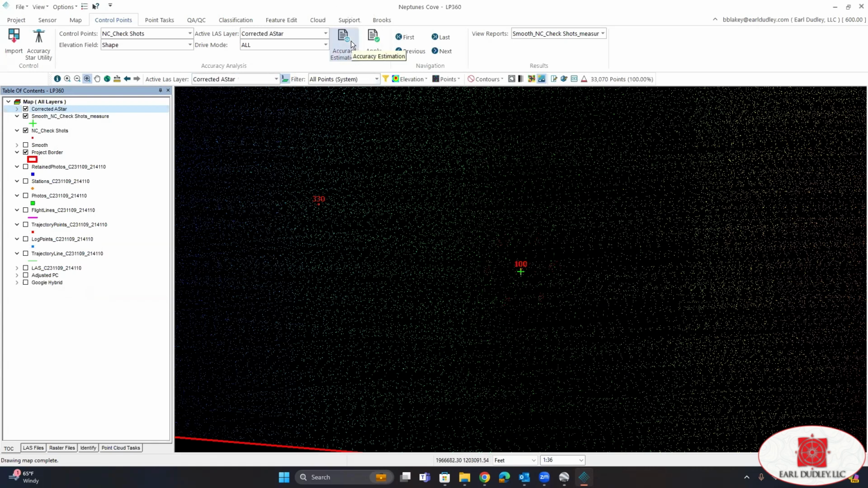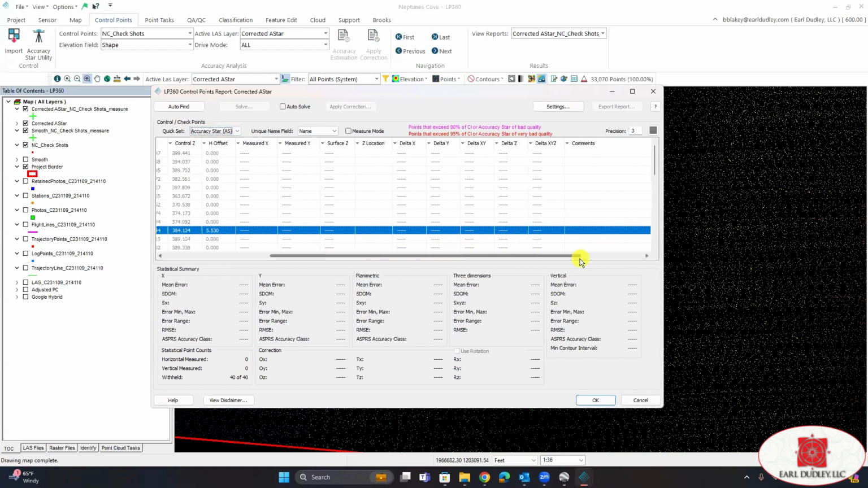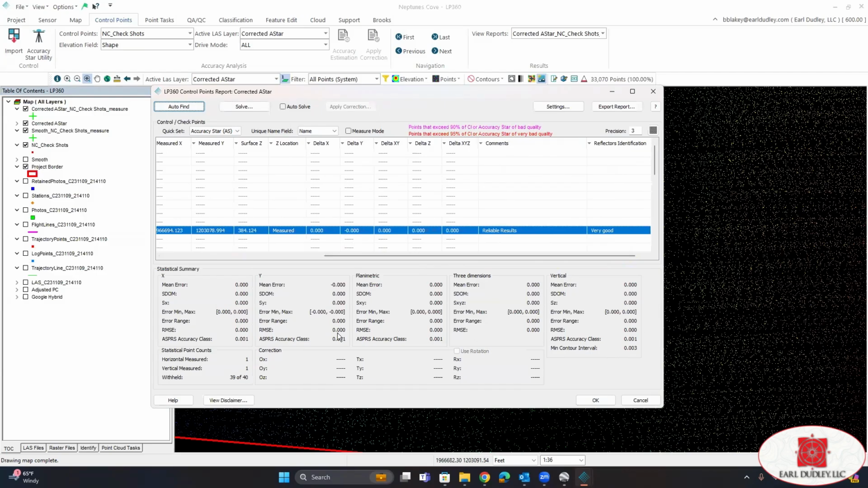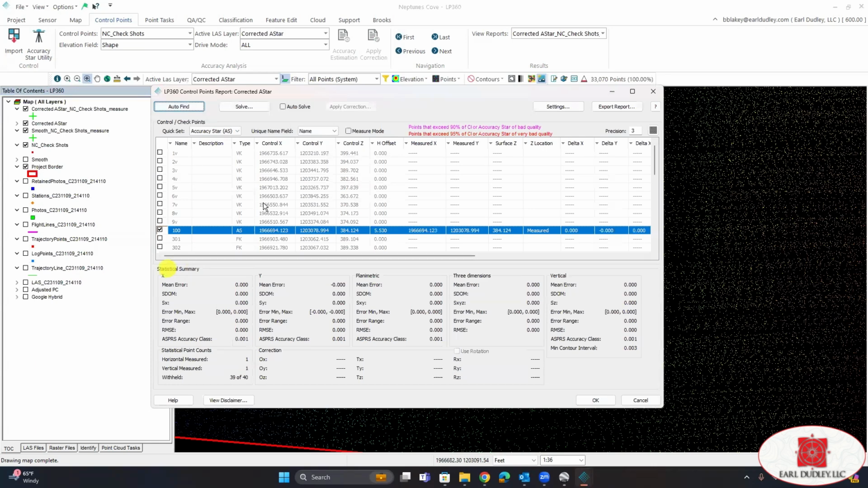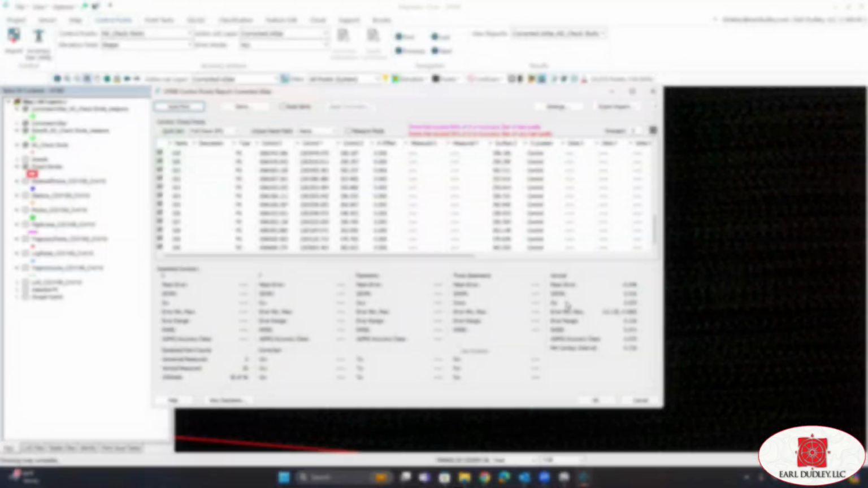We're going to run this again, just to confirm everything tied in the way it should to our accuracy star. Everything looks pretty good. So the next thing we're going to do is in our drop-down menu here, we're going to select full check and auto find.